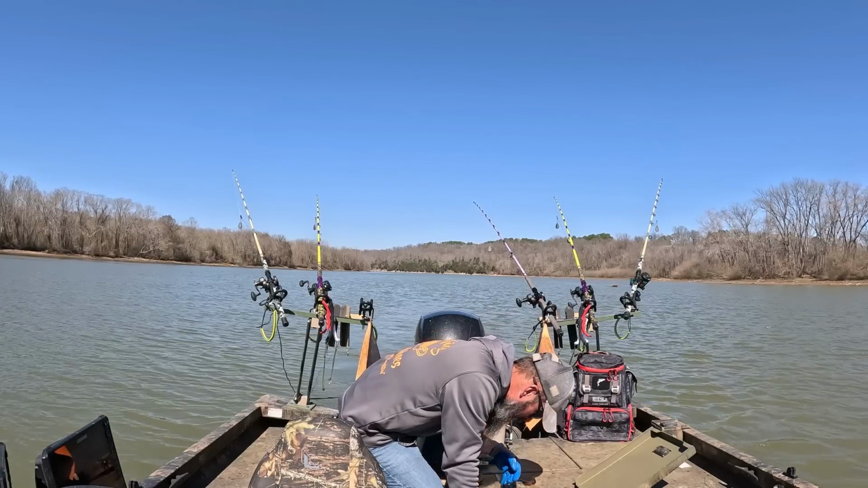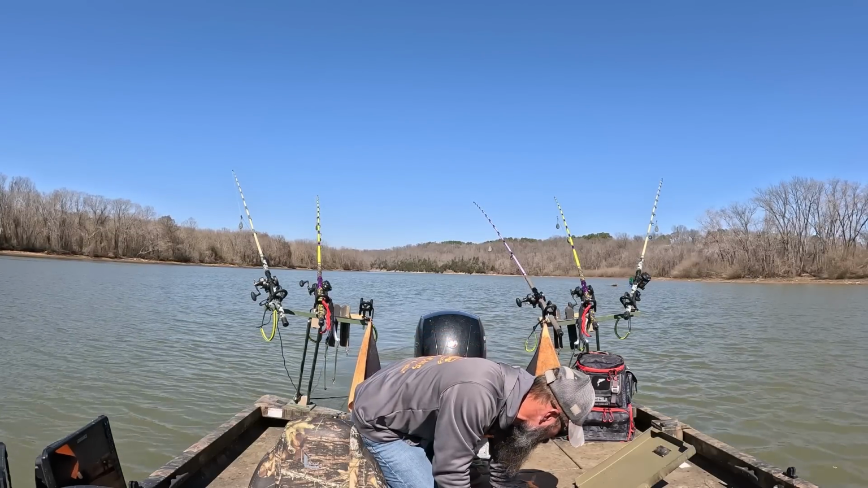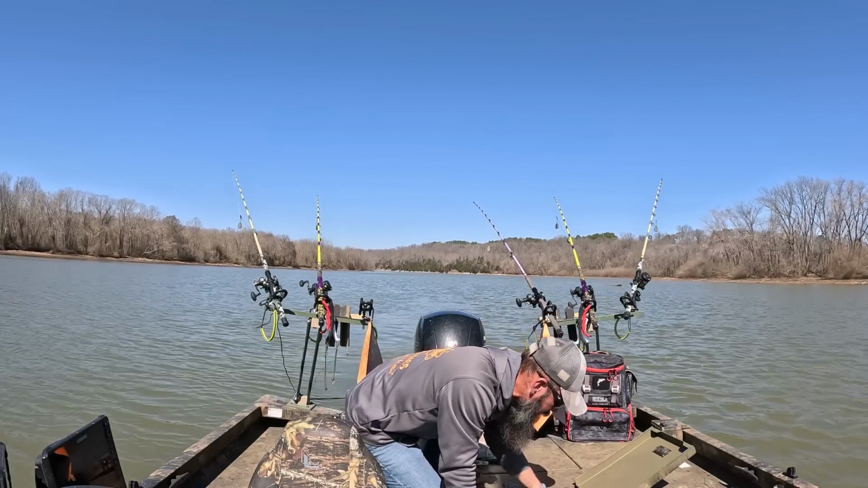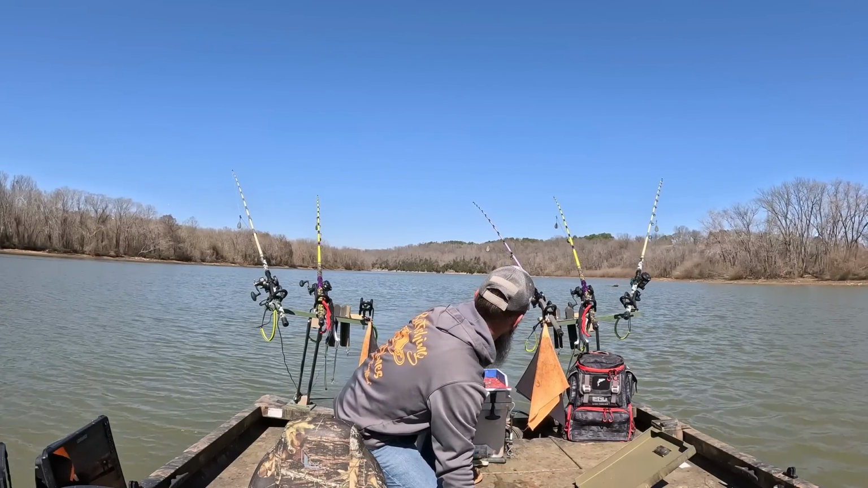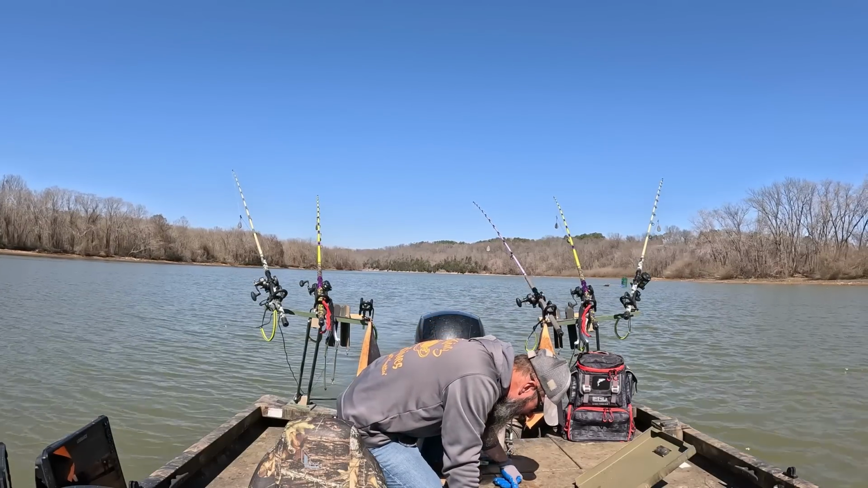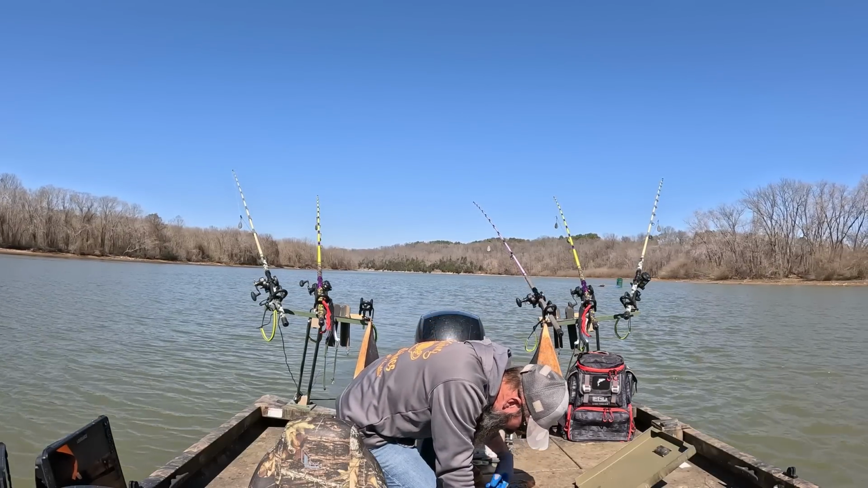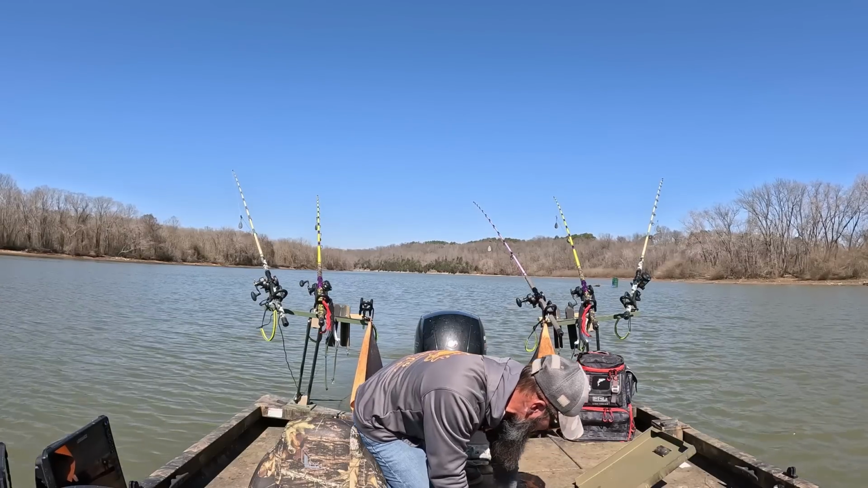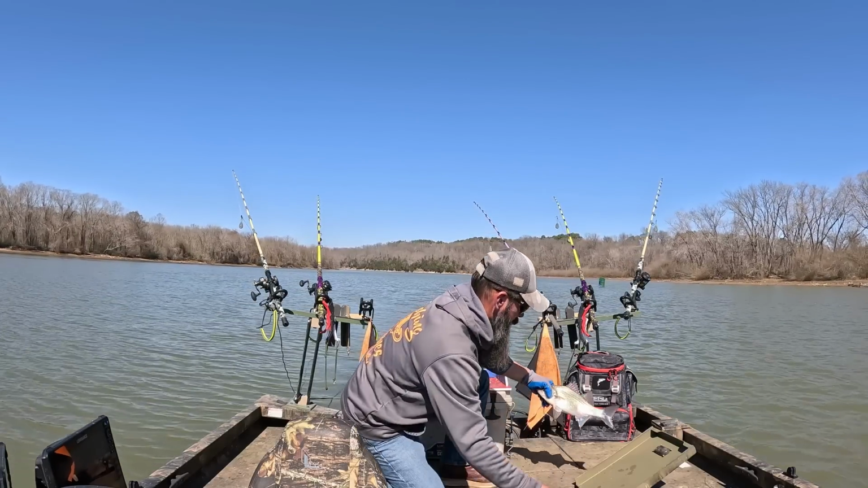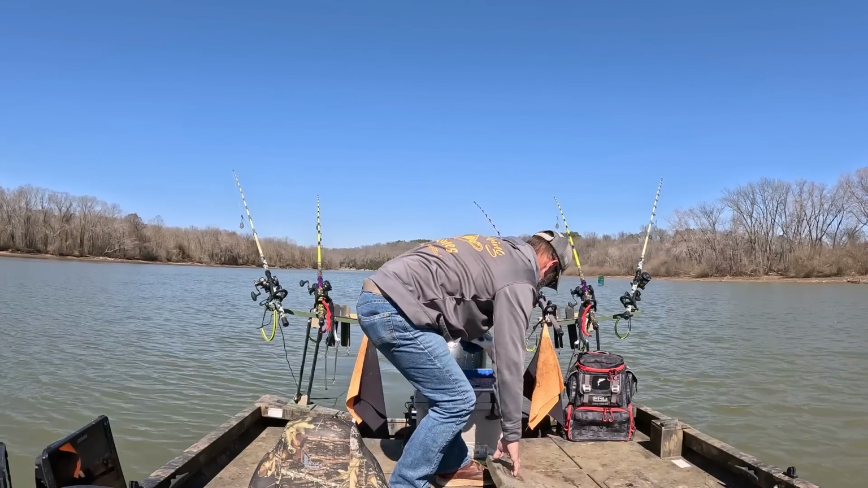Like an idiot, I forgot my little dip net for bait. I caught one. It was about the perfect size. There we go. Now, you're just gonna have to do, buddy.